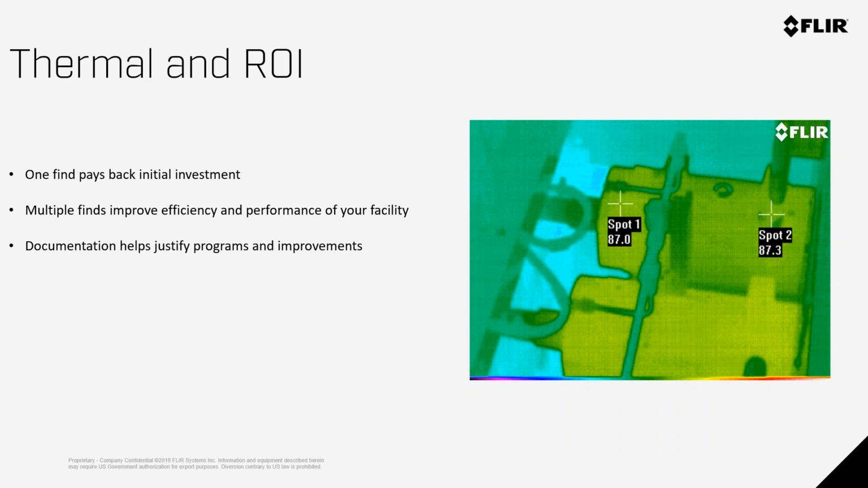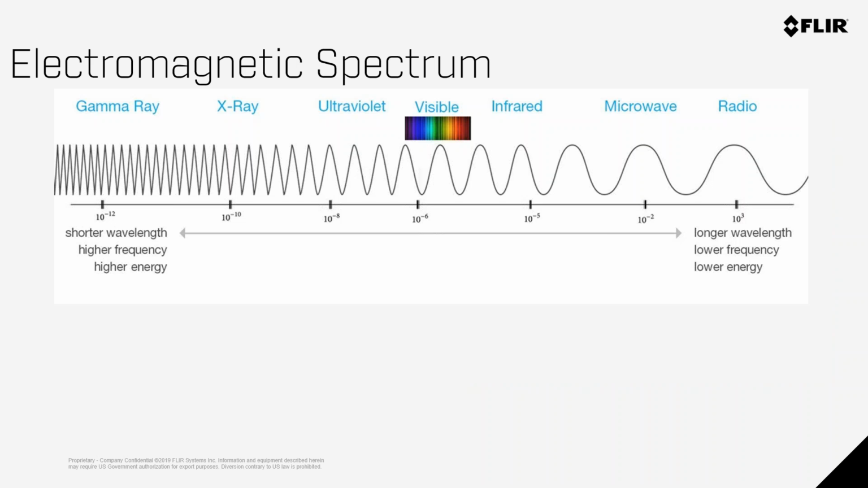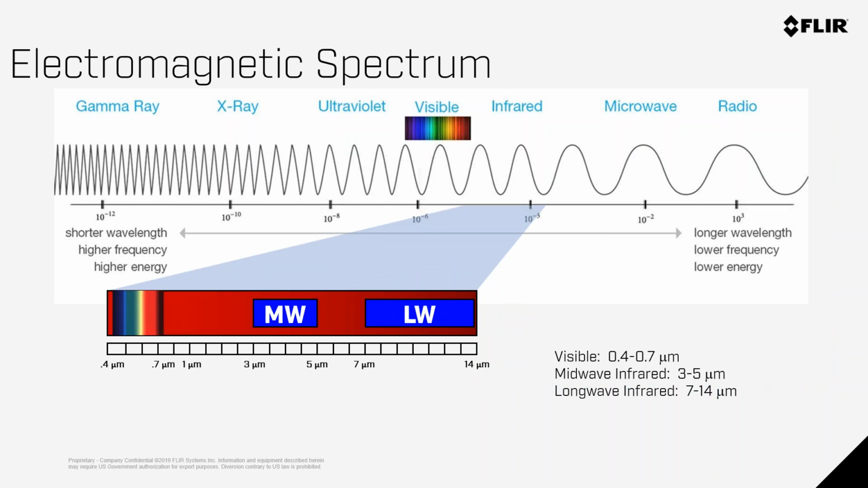This is where you go a long way in improving the way you either manufacture something or you service something. And most importantly, documentation. Do you have the ability to show an image, a report this week, next month, next year to people above you that you need to help justify the program so your facility can continue to run smoothly and efficiently? But before we go into how to improve your thermography program,